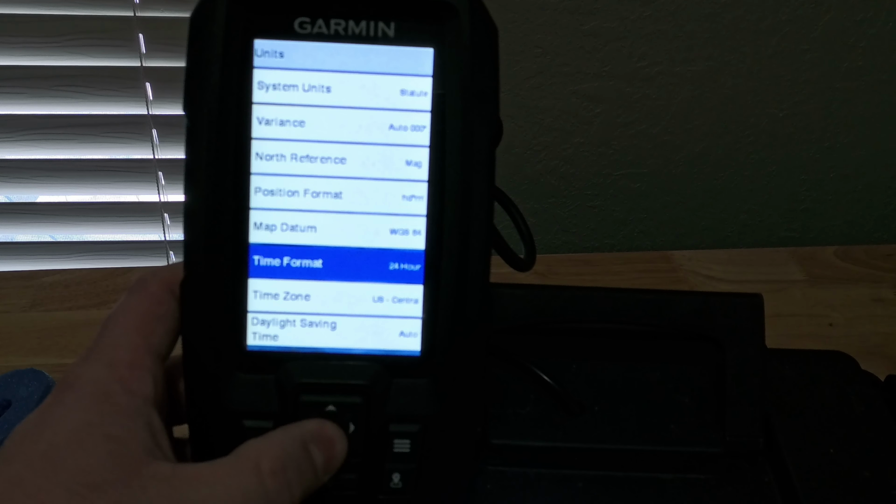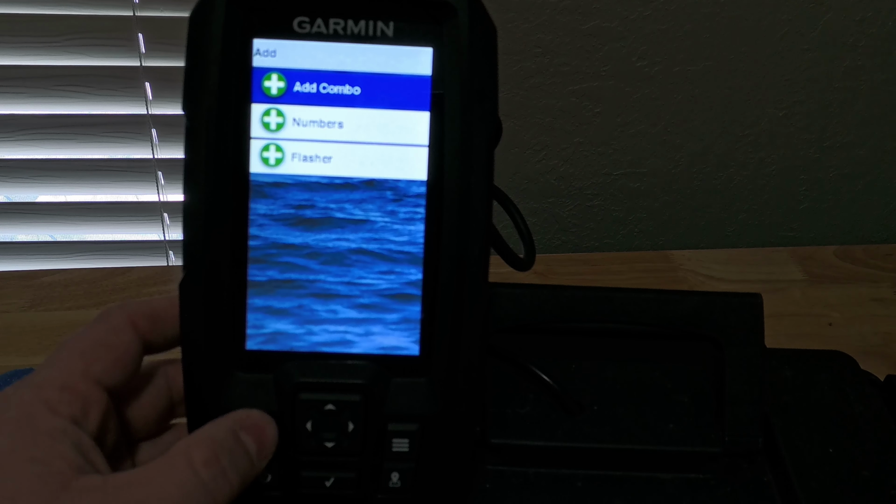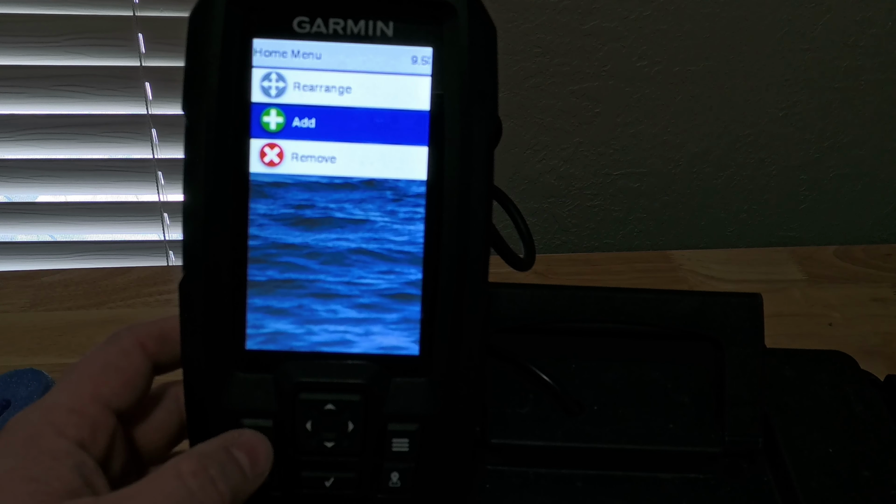Also, very last thing in here, it'll give you a thing to customize the home screen. I don't think we can add anything really. You can change the combos, things like that, but I generally just keep it on here. It's what it came like when I got it, and I haven't felt the need to change anything.